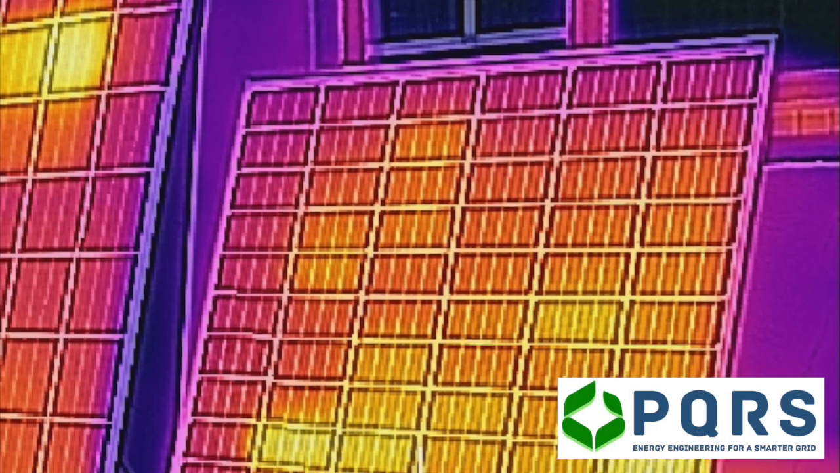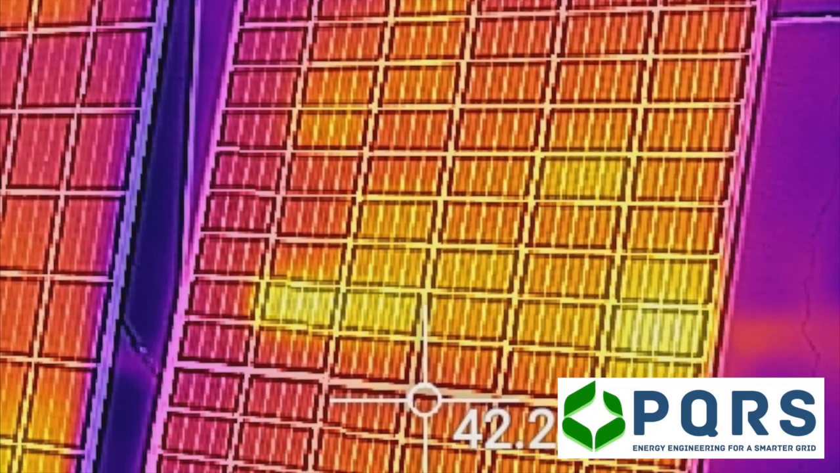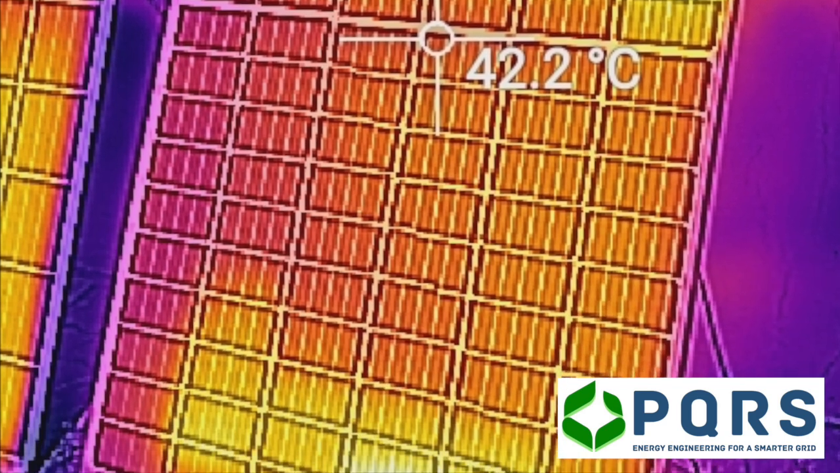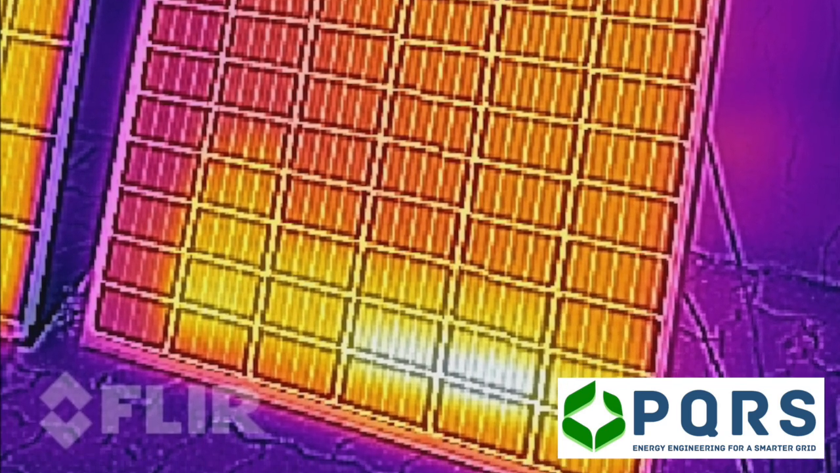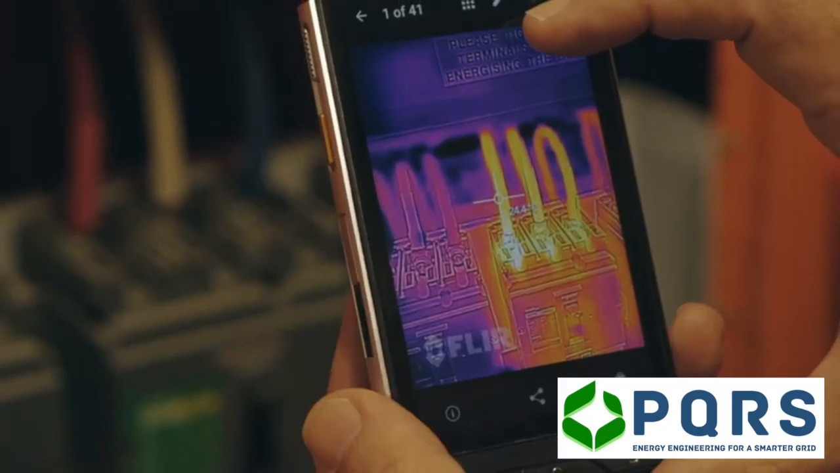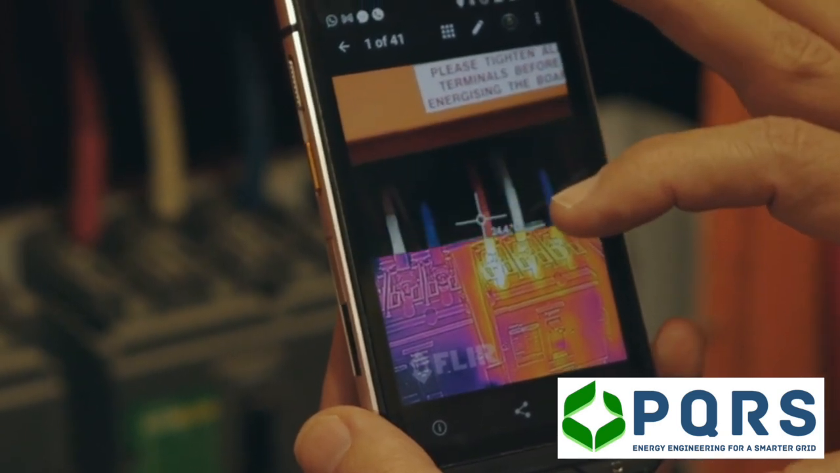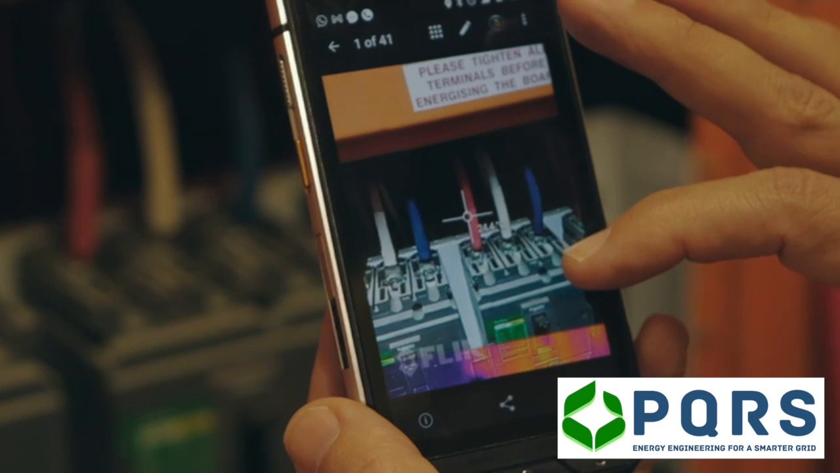The value of a thermal imaging camera that can be used as a tool during maintenance for solar PV systems is largely overlooked. In this video, we see a CAT phone with a built-in FLIR thermal imaging camera. What we are looking at are two molded case circuit breakers.